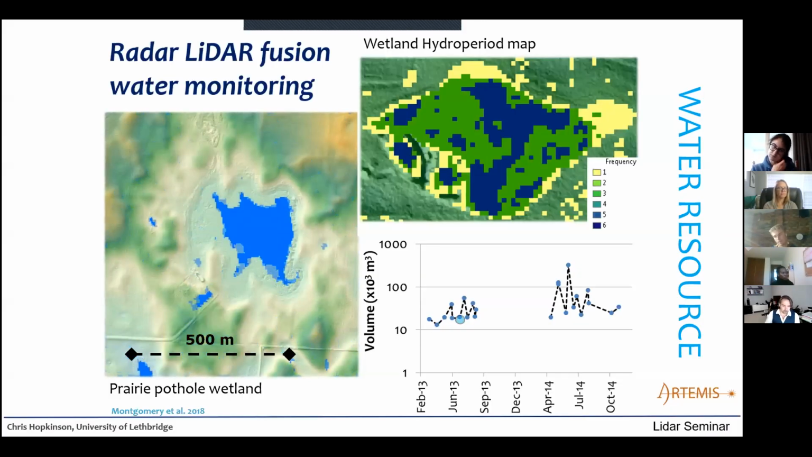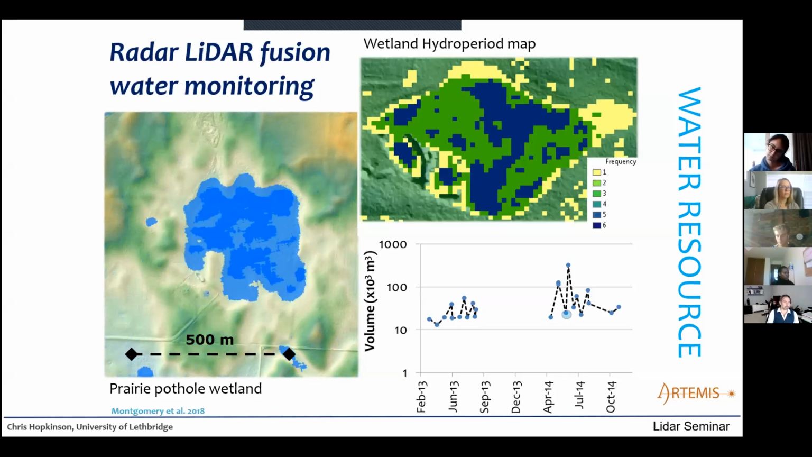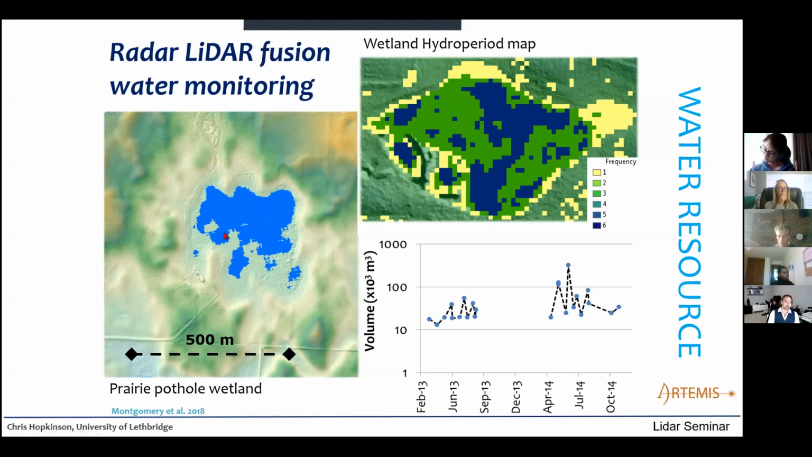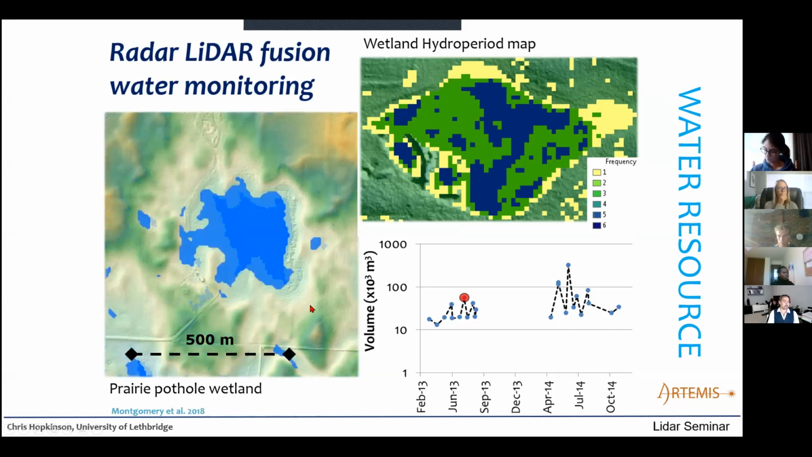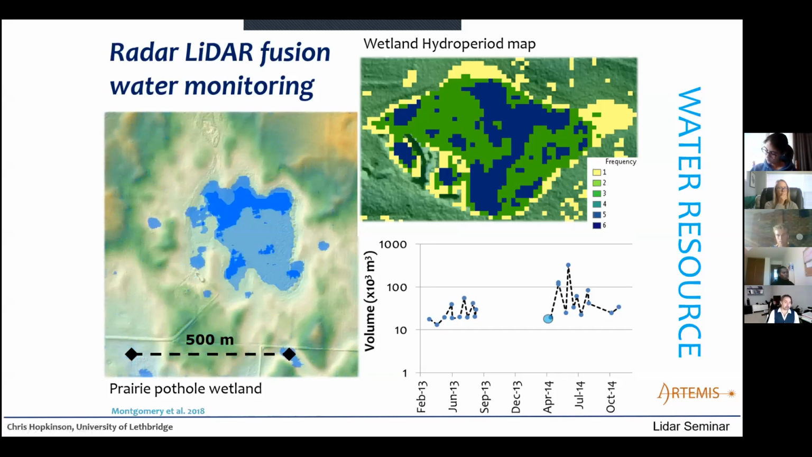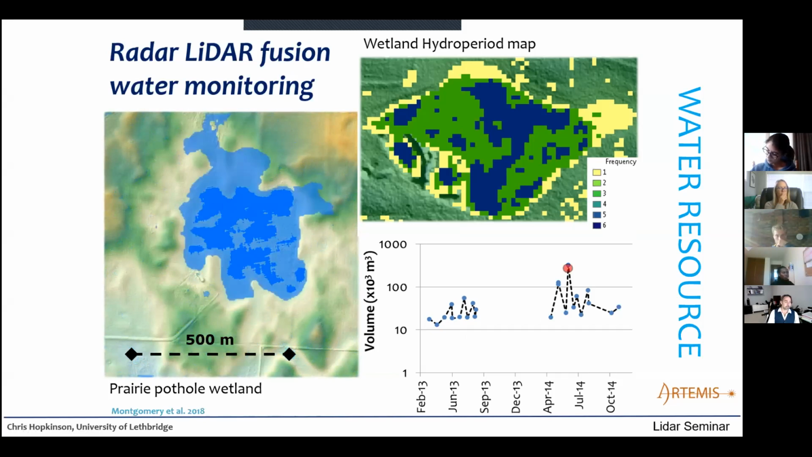Now, moving on, this is more future oriented. We're currently in the process of integrating lidar with other tools, to move from hazards into water resource monitoring. What we have as an example here is a lidar DEM background, and then the time series that you see here is actually a radar image stack of water extent.